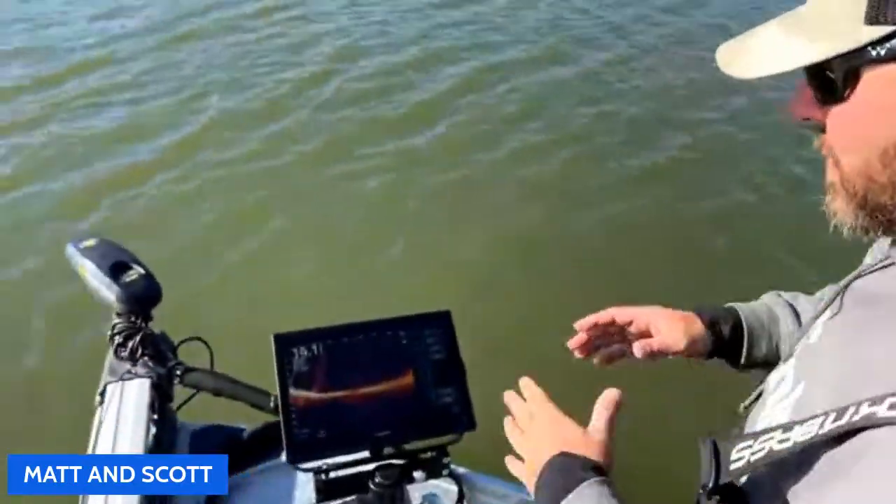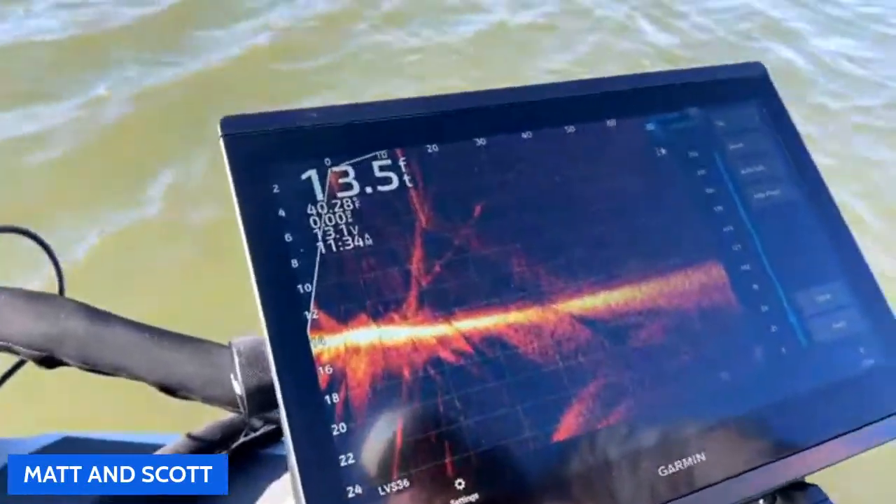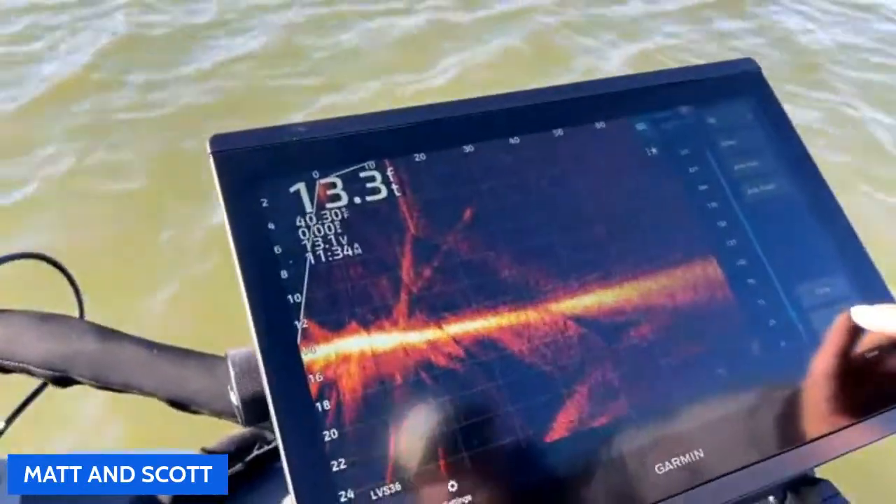Okay. So that's why sometimes fish will disappear there as well. They literally are right there in the middle of that. Just know they're still there. Little side note there.